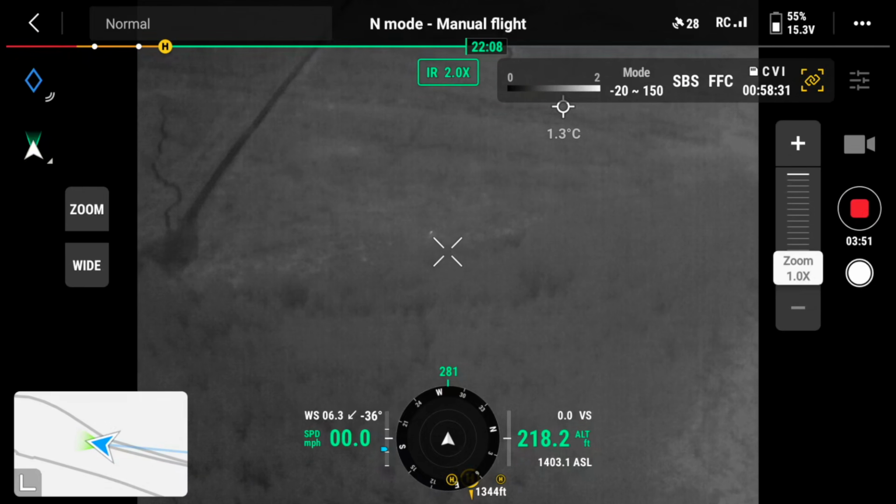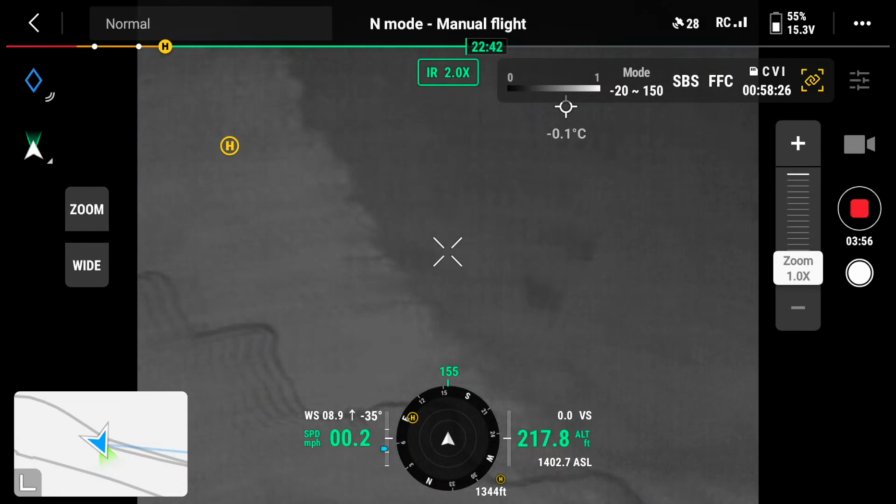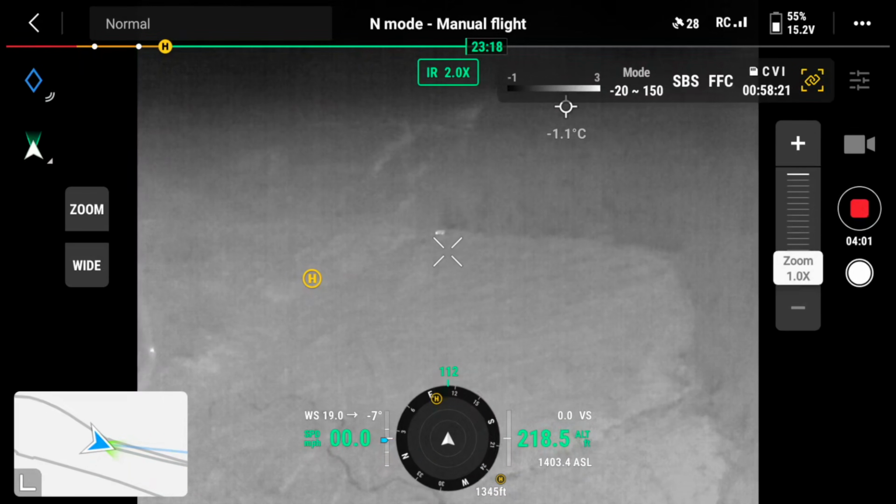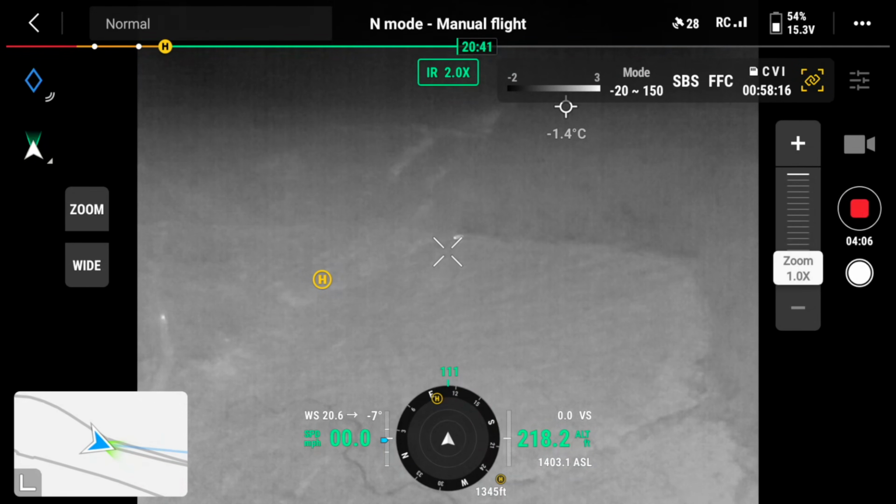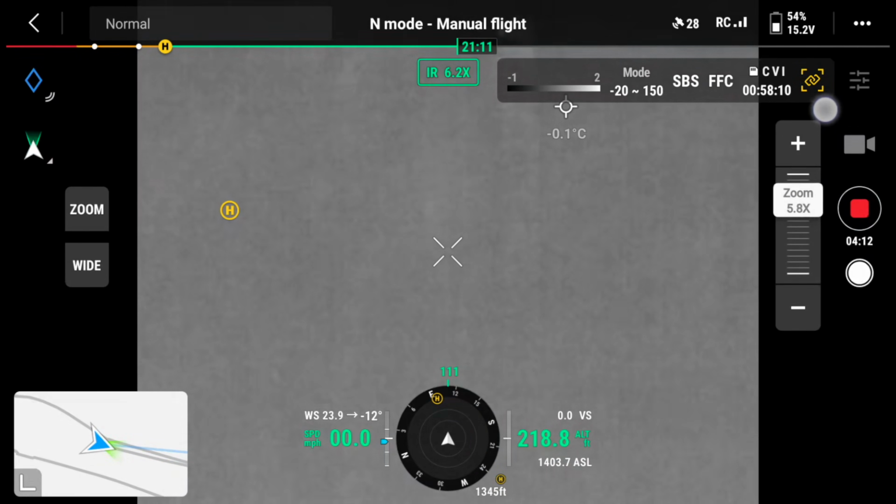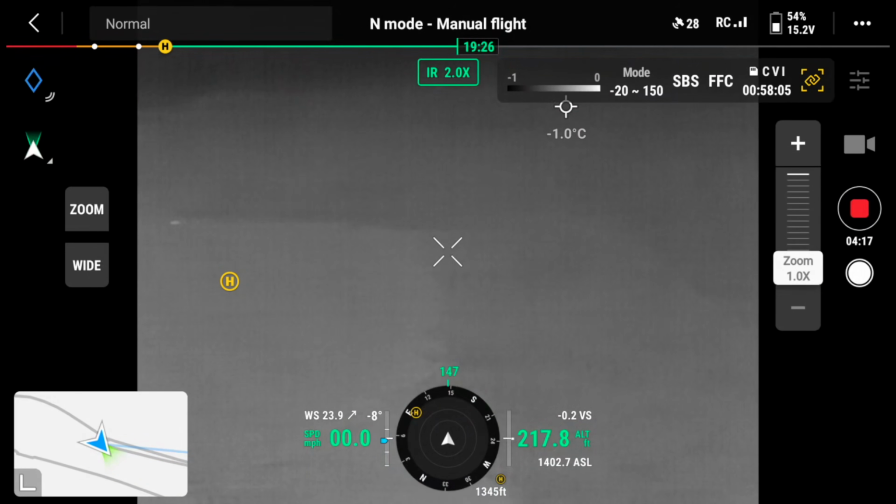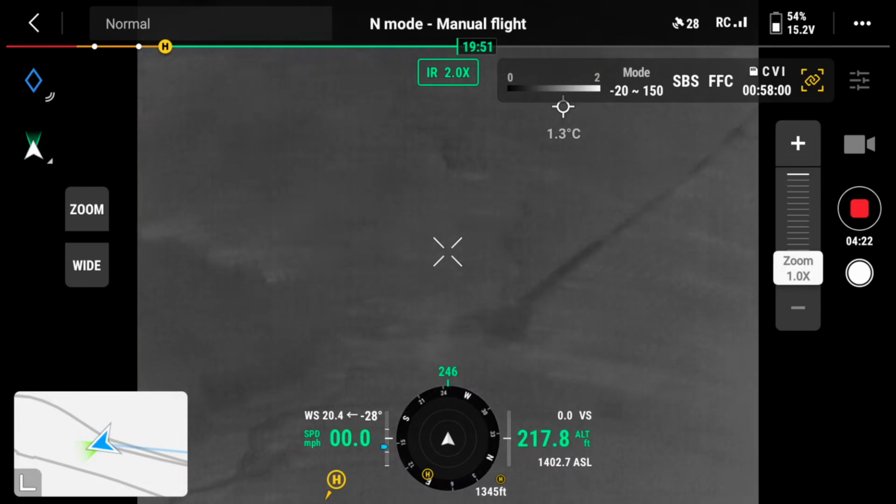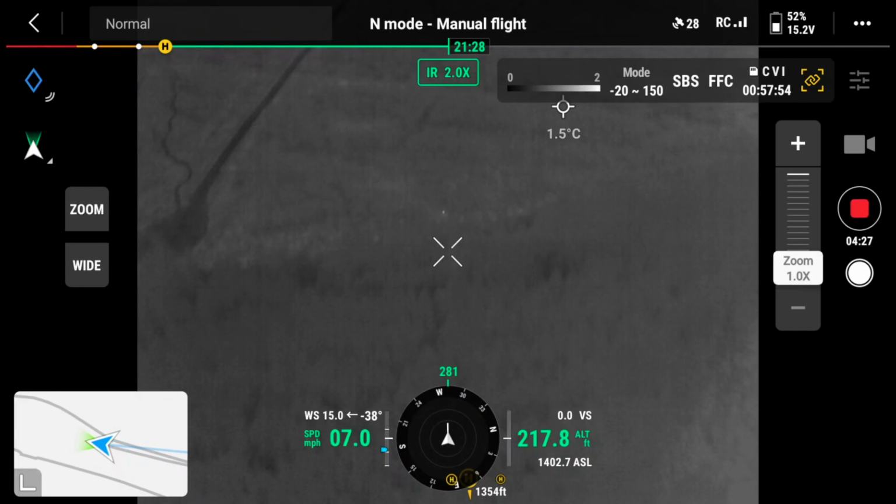That is outside a lot of trees here. Let me see if I can turn around to show you where I am currently at. You'll see my van. Yeah, there's my van there. If I zoom back in here, this is still on the thermal mode. Let me just get the camera up. There's my van. And when you turn back around here, you'll see that this deer is actually very far away, and it's only coming up as quite a small dot, but it's still showing up as something.